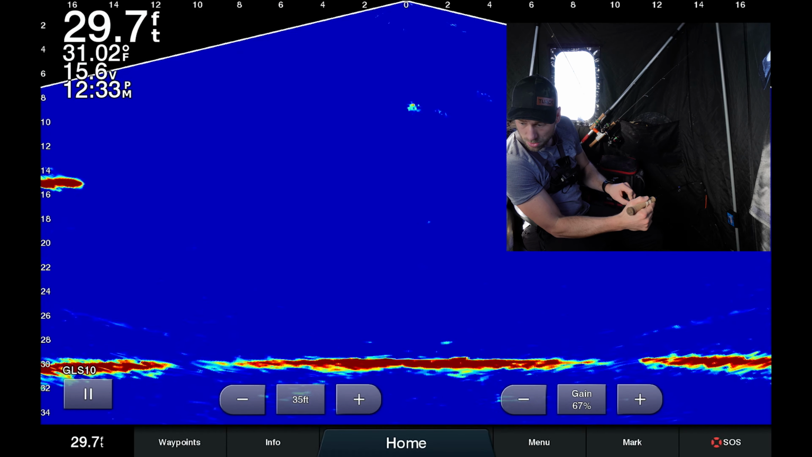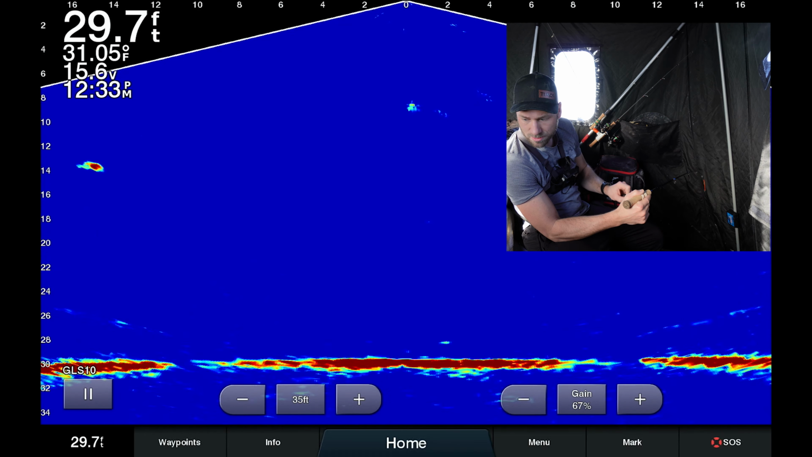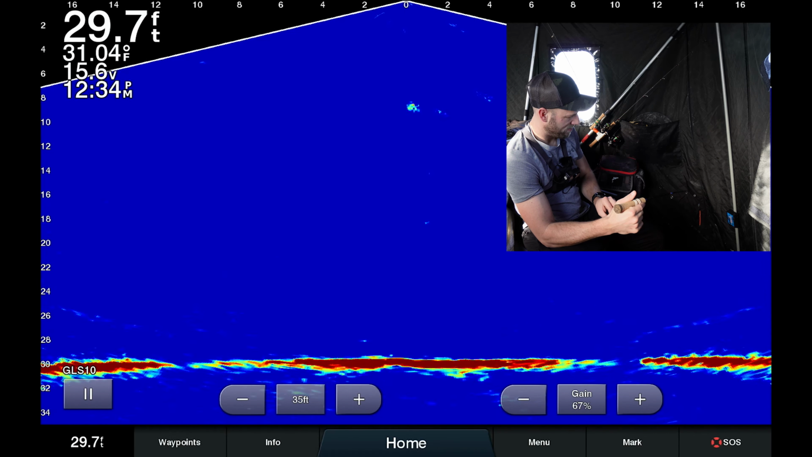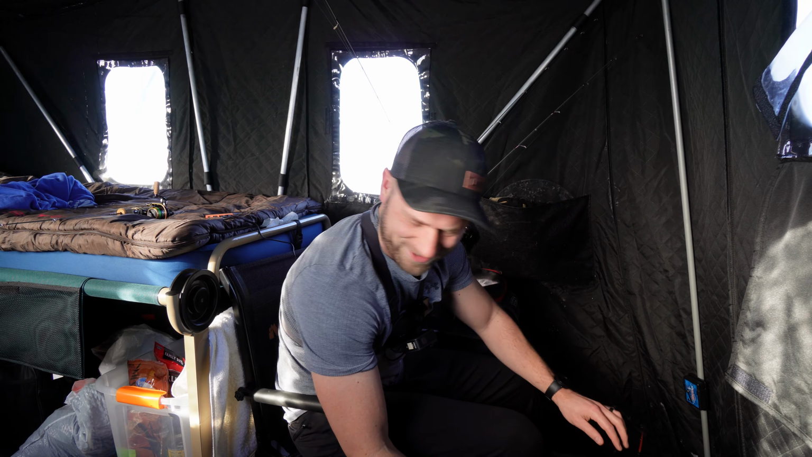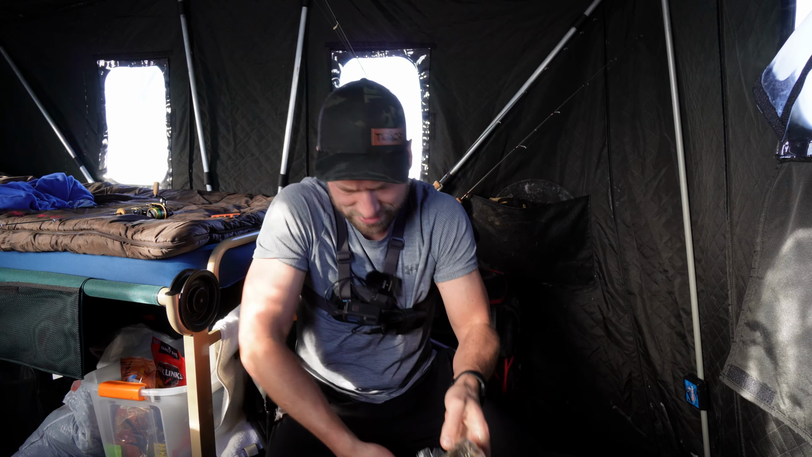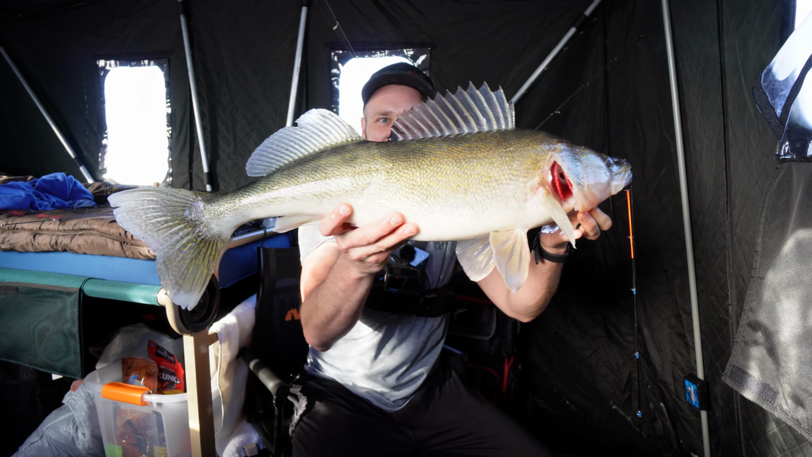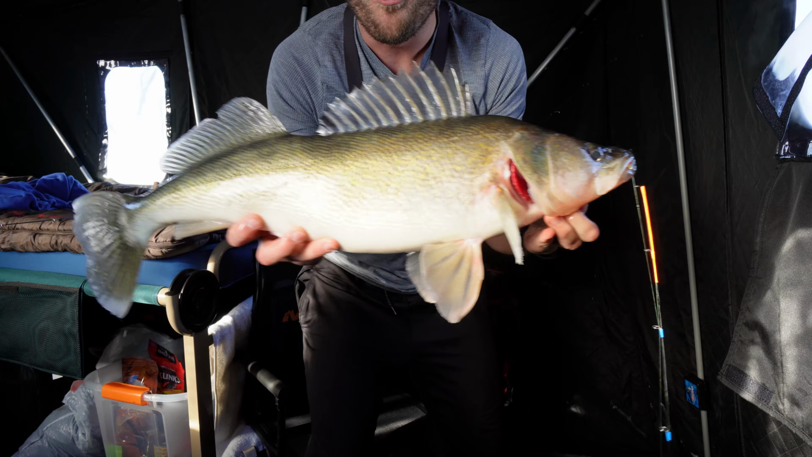Oh, there he is. Oh, this is pretty big. This is either a big walleye or another eel pout. This looks like a fat walleye. This is a walleye. Look how fat this fish is. Oh, baby! Oh, baby! Look at this thing! Wow!